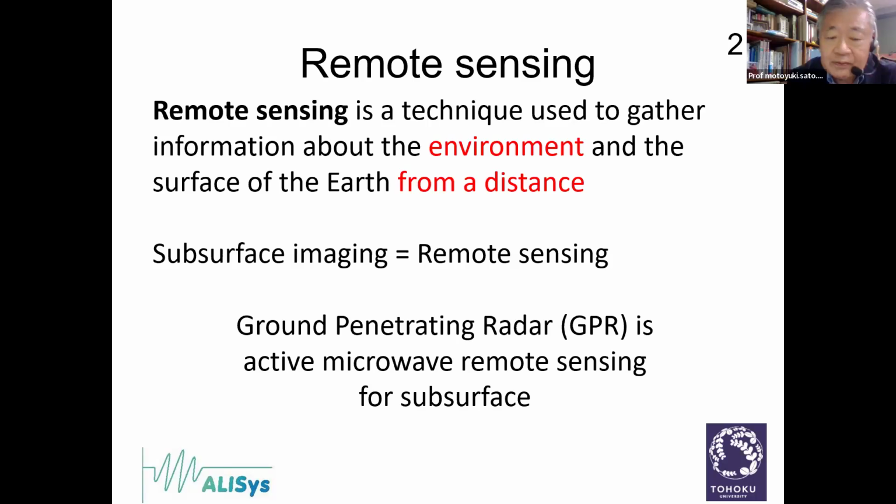So we think that subsurface imaging is also a kind of remote sensing and gathers information about the environment. It really fits the general definition of remote sensing. So ground penetrating radar, GPR, is active microwave remote sensing for the subsurface.